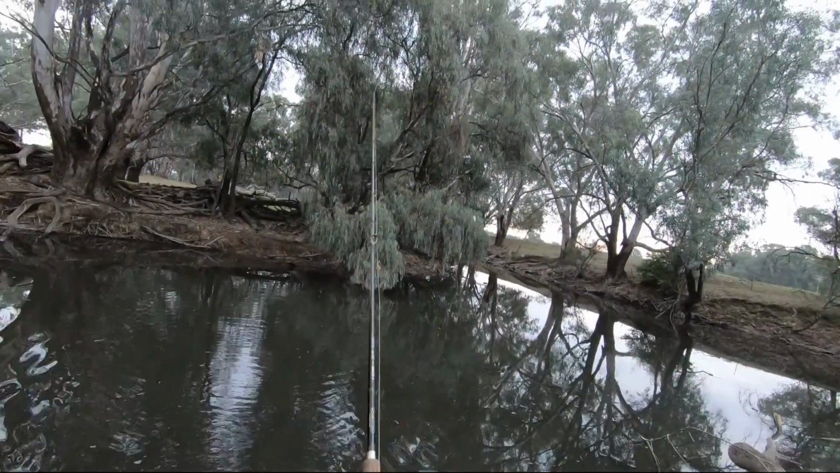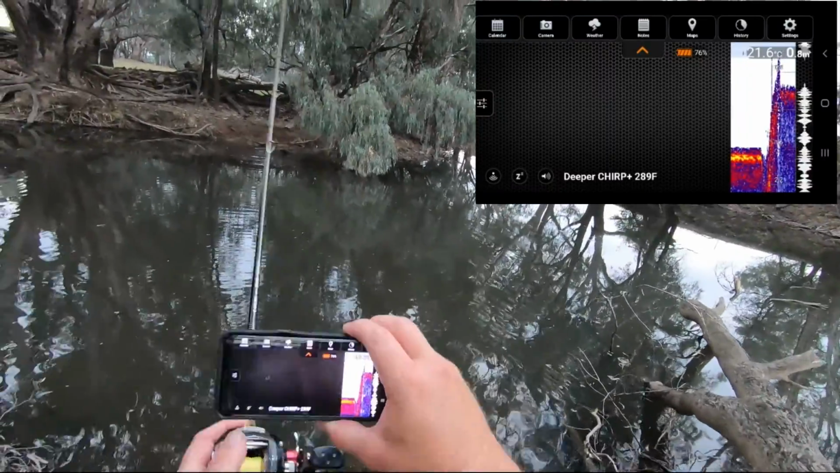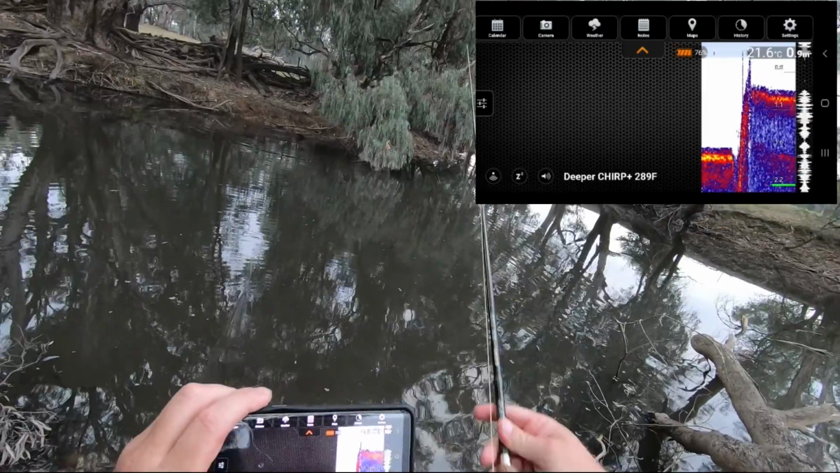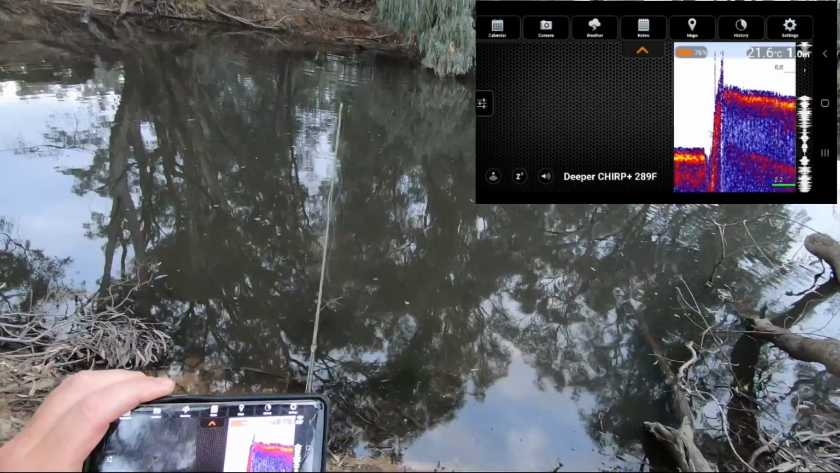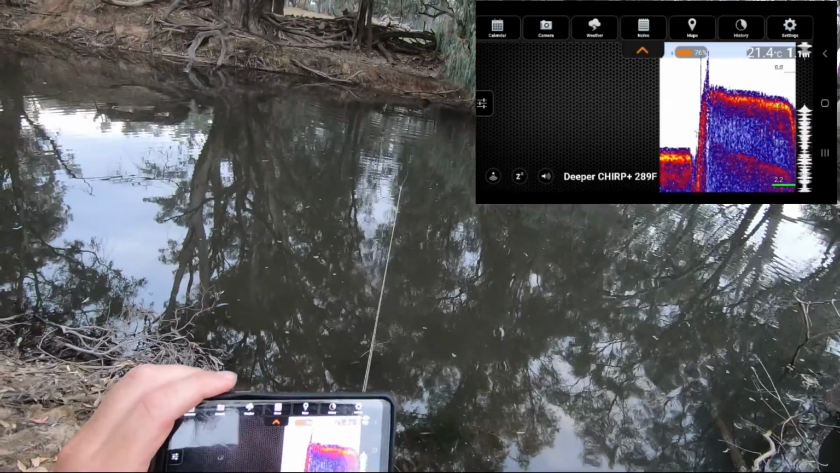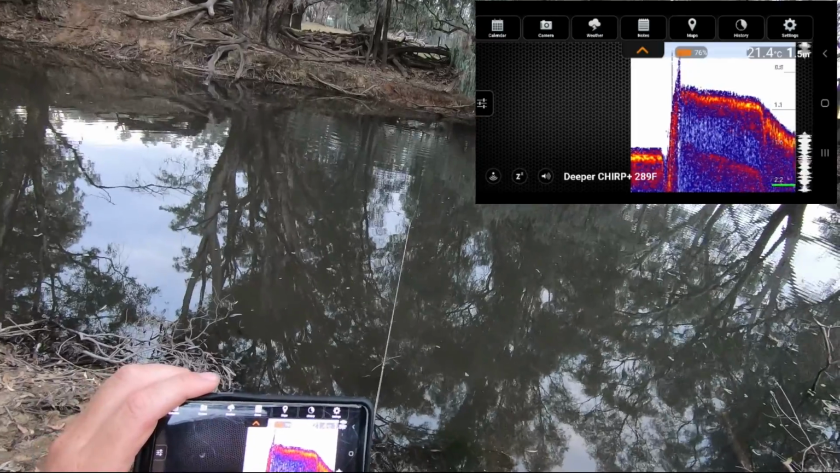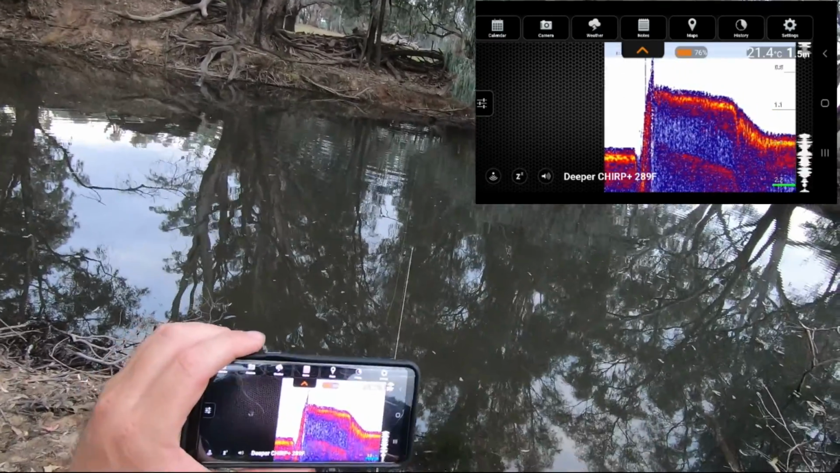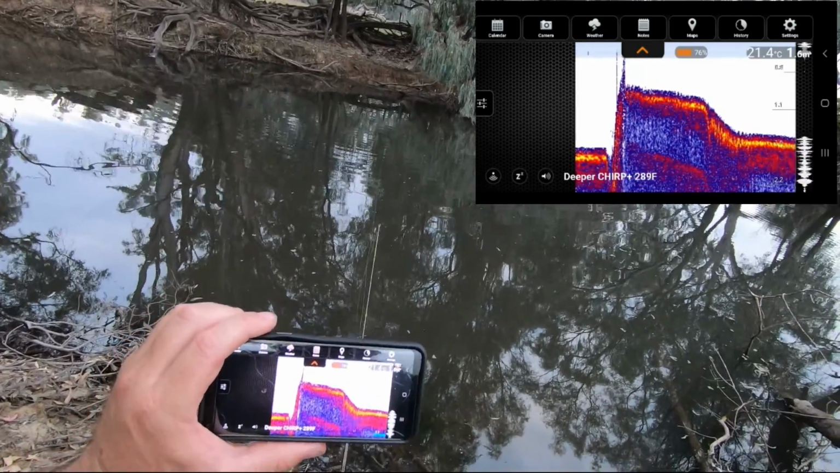Rightio, now I'm going to cast my Deeper over there, right next to that opposite bank. Now where that's landed, I can see here that it is 0.9 metres deep. So it's 90 centimetres deep. 1 metre. Now I'll reel that in and I expect that to drop away. Here we go. 1.4 metres. 1.5 metres. Now I'm using this in standard mode at the moment, which basically means it's just a fish finder.